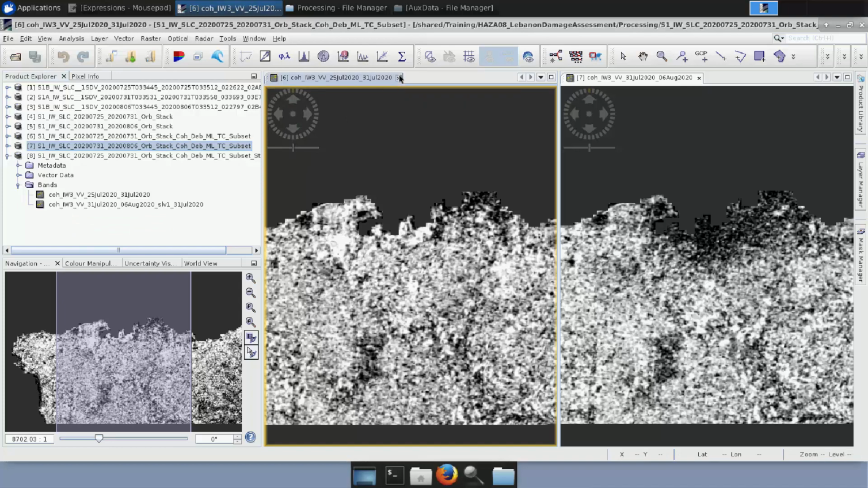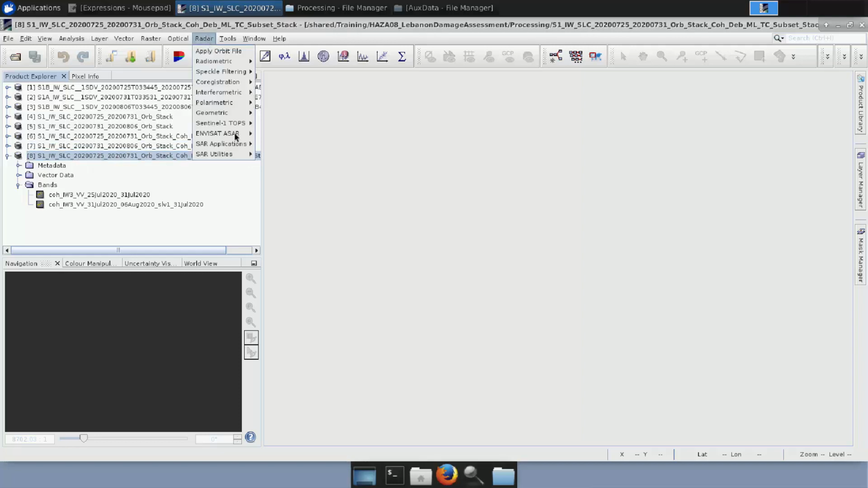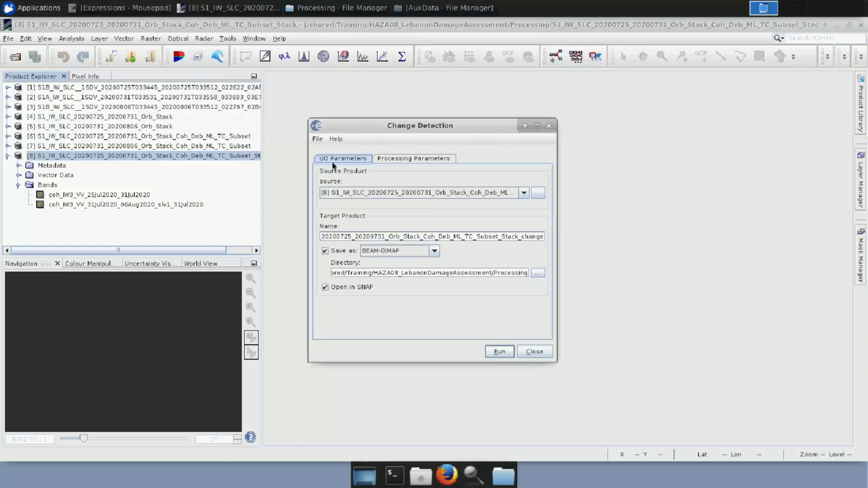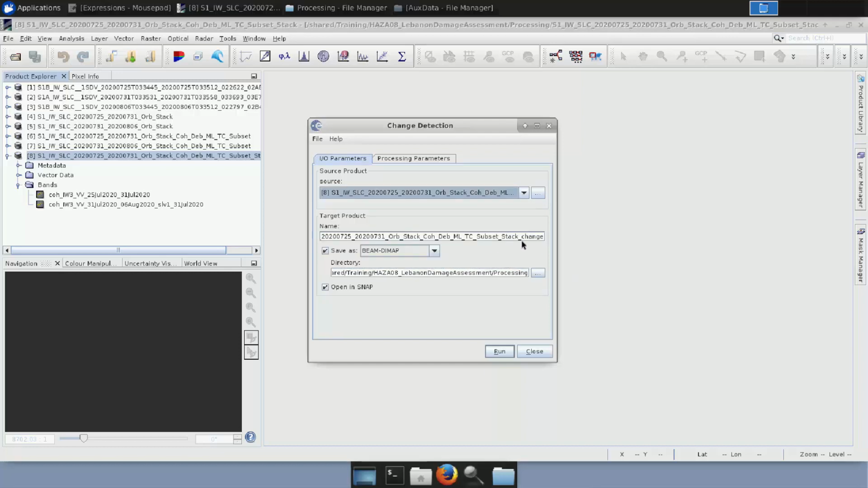I will close these 2 views, and now I will perform the final step we want for this kind of processing in order to get the changes in the coherence and find what is the damage over this area. We select this product and we go to Radar, SAR Applications, Change Detection. In this tab of the parameters, as source product, I keep this one, the last one that we have inserted, and you can see that change has been added at the end as a suffix.